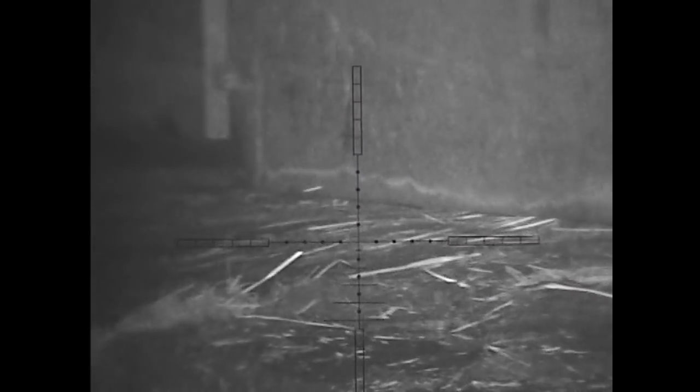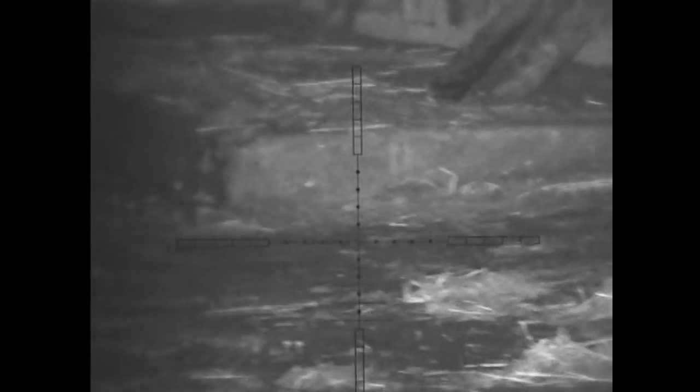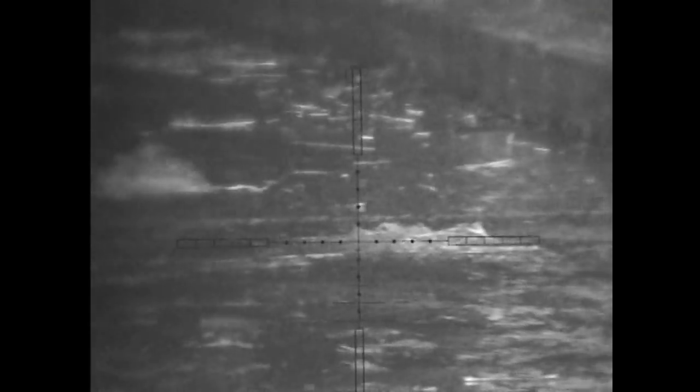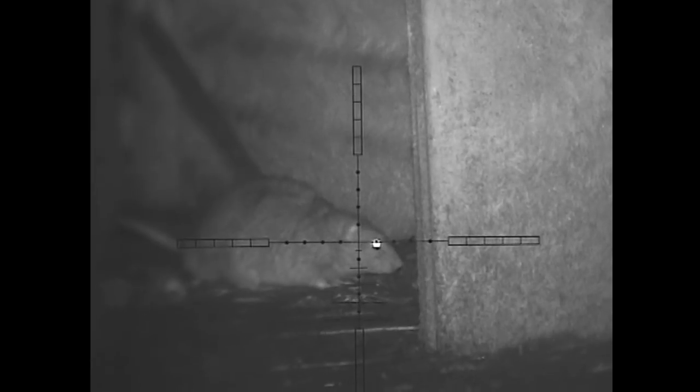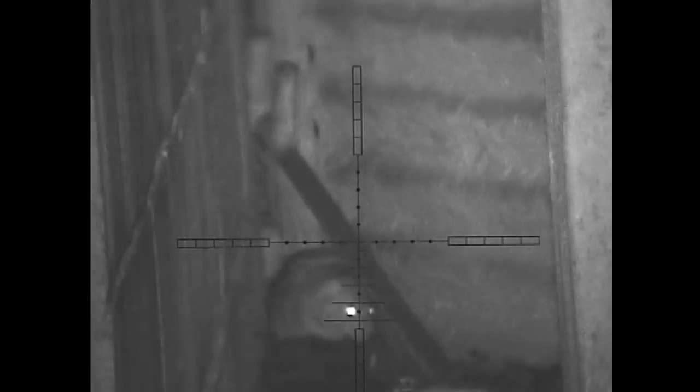Here we go again. This is a rat, and I thought I hit him, but I must have missed him, because when I pan left he's not there, so that was a miss. Now this is a mistake on my part. This is a big rat, and I don't give him any holdover when I should have given him a mil dot. Now you can see I hit him low, and he doesn't look too phased, but when he walks forward you'll see blood coming out his neck, so he would have died.